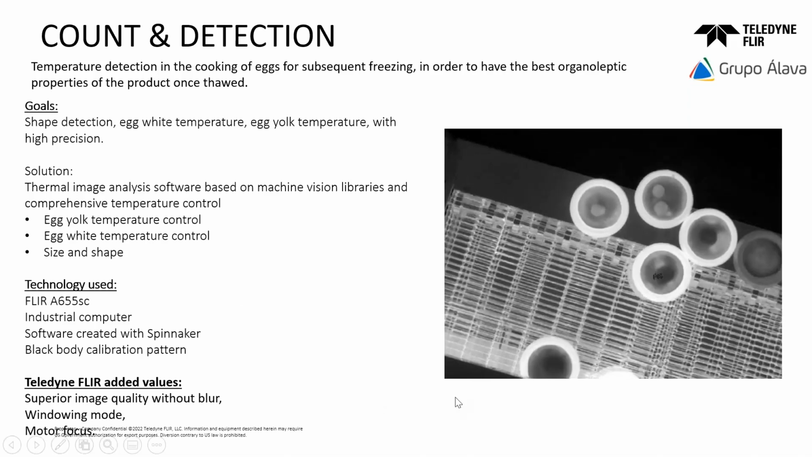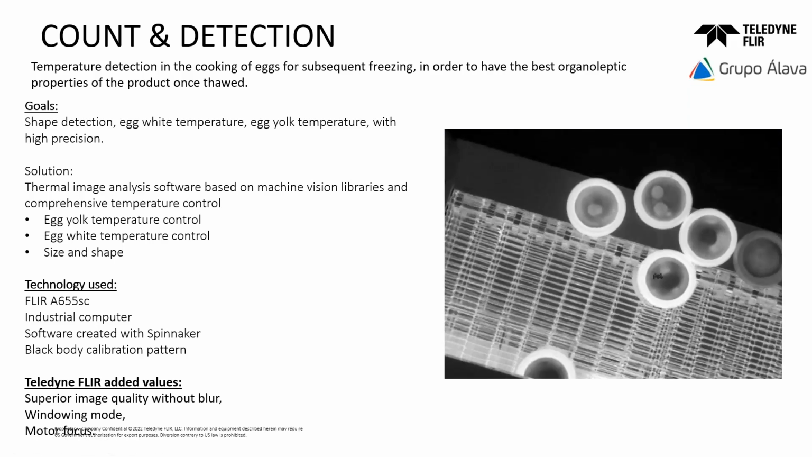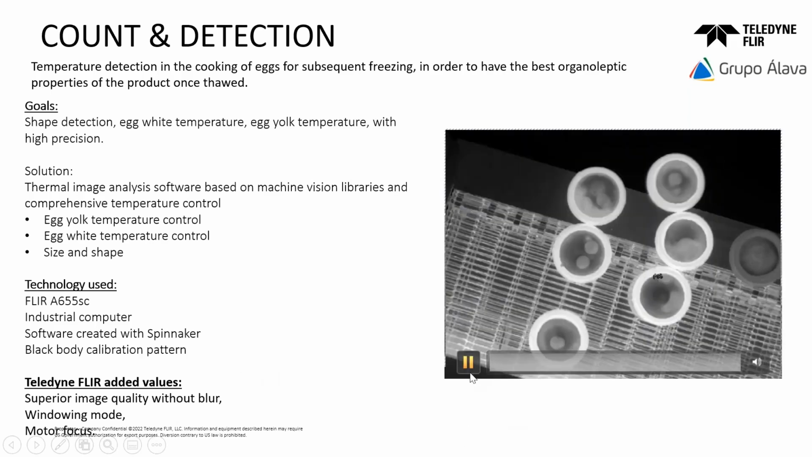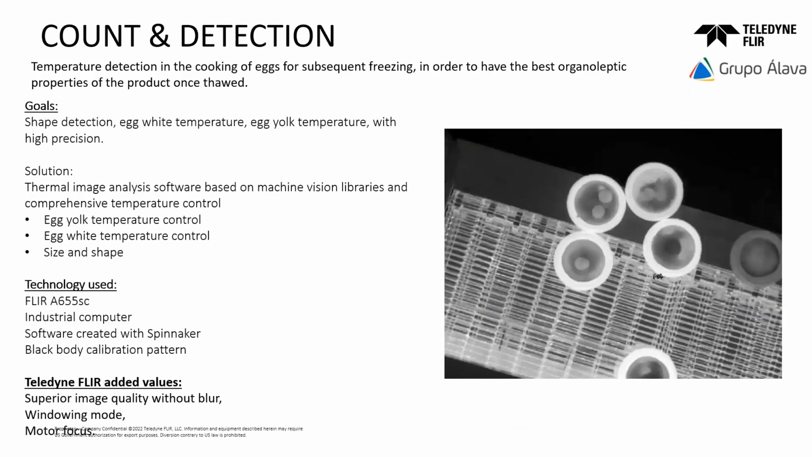This company has an idea of adding fried eggs to one of their sandwiches. And a Spanish company made a method where, by controlling the temperature of the white part and the yolk of the eggs, they could ultra freeze the egg.